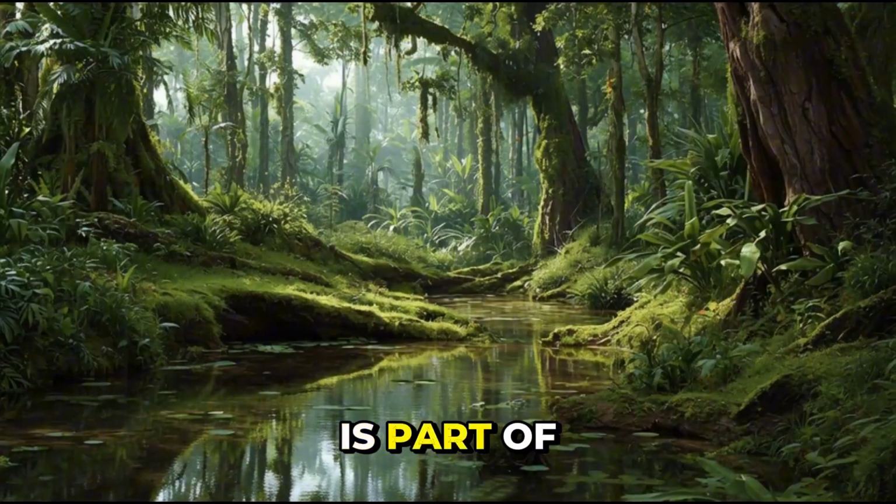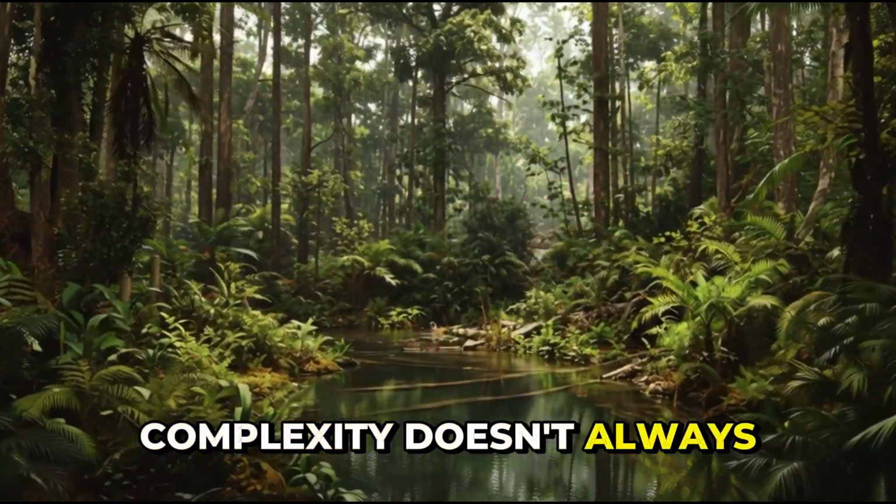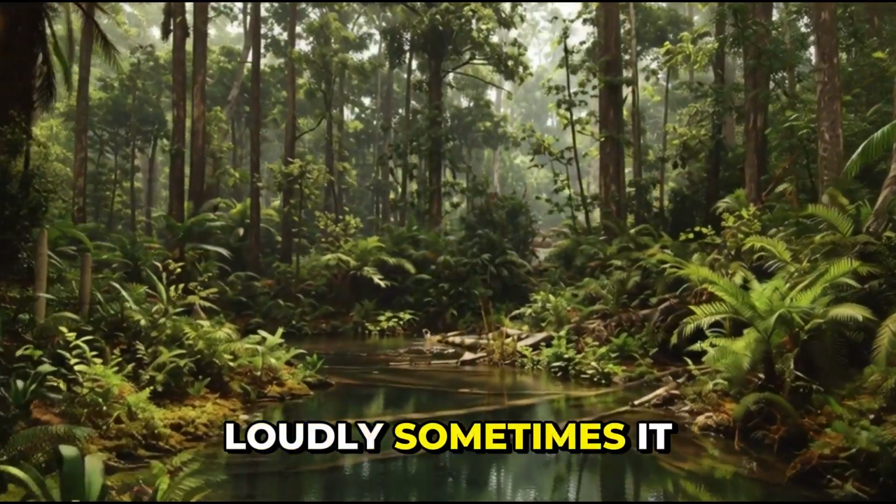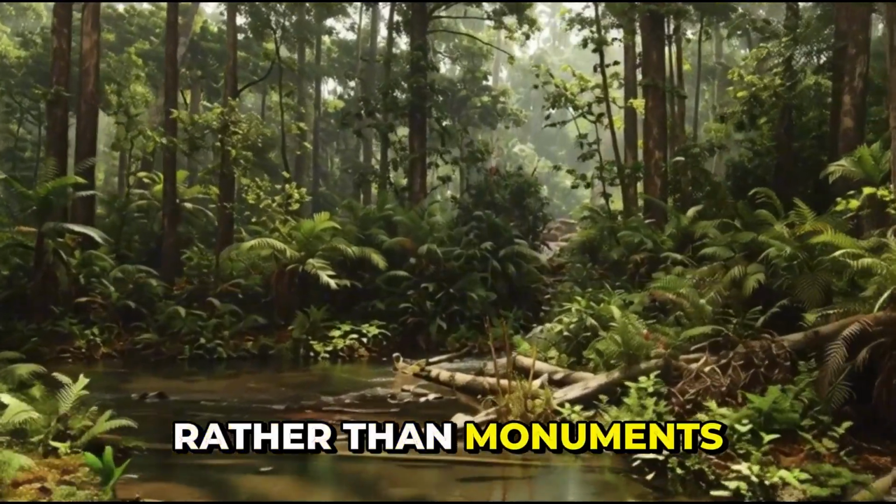This subtlety is part of why the discovery is so significant. It shows that complexity doesn't always announce itself loudly. Sometimes it hides in plain sight, embedded in patterns rather than monuments.